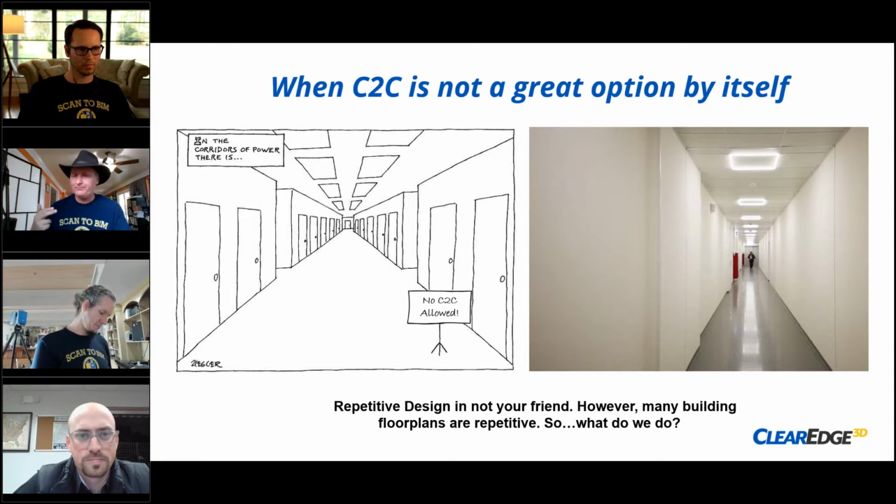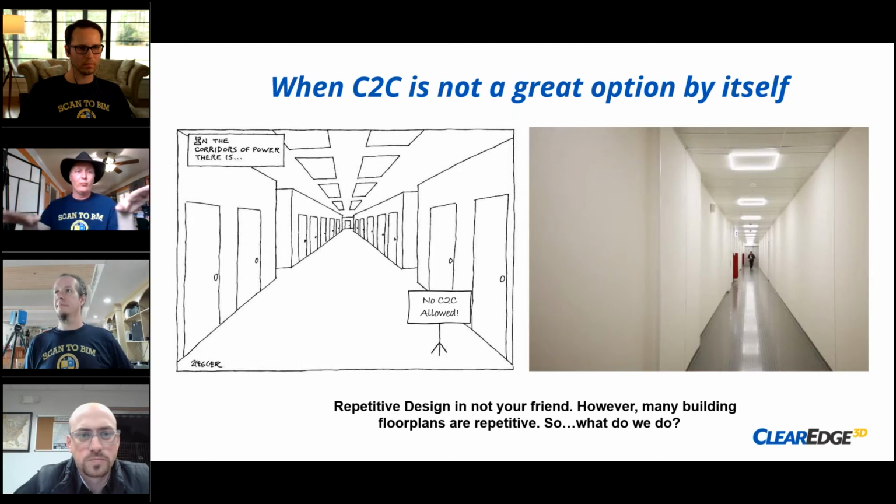Or if it's got bays that are identical, where everywhere you look it looks the same, and if I put a blindfold on you and moved you around the room and took it off, you'd immediately be lost. Those are the situations where you need to get some targets up, and it'll help make sure that the registration isn't getting mixed up between locations.